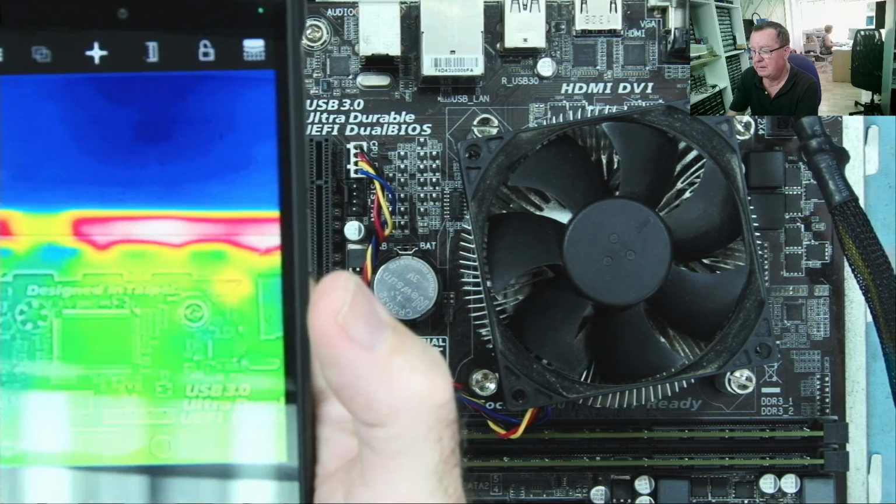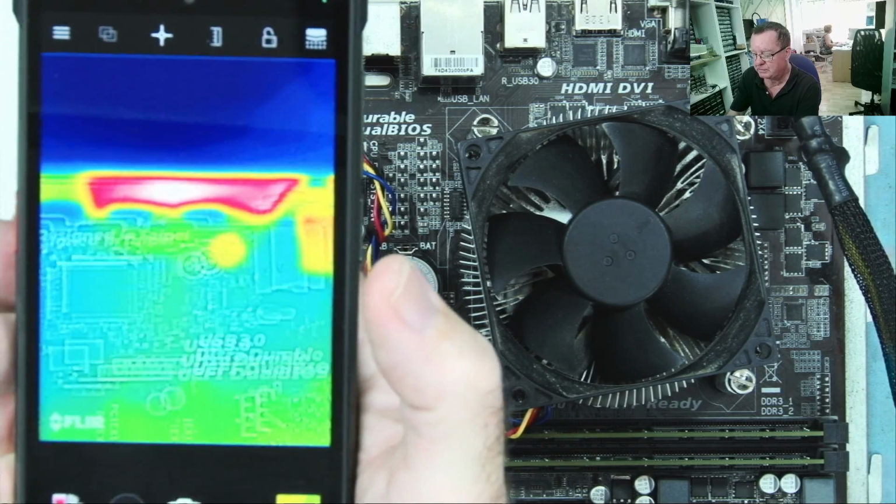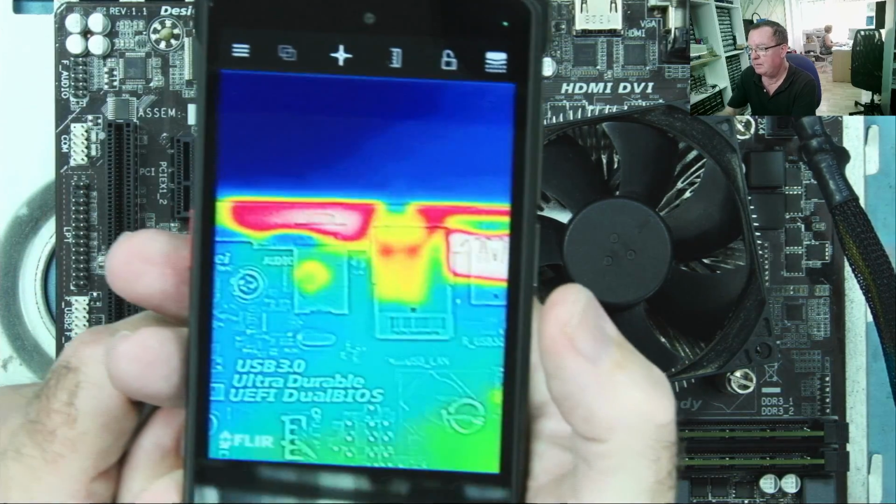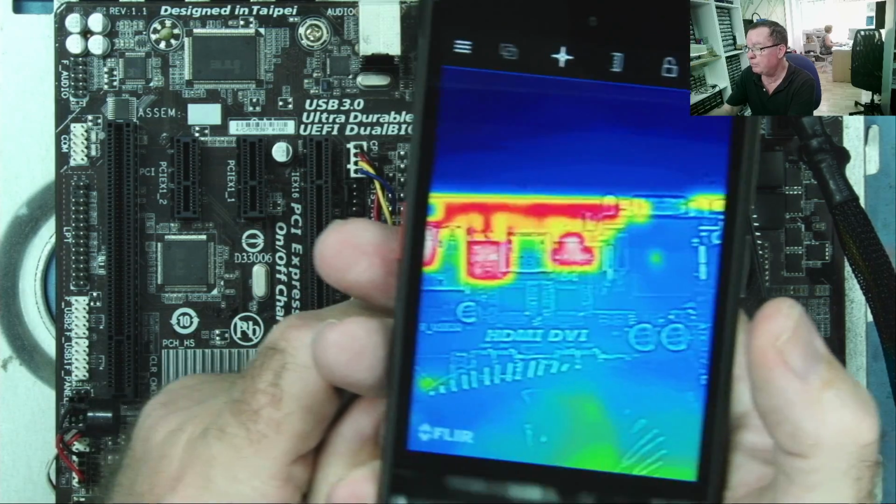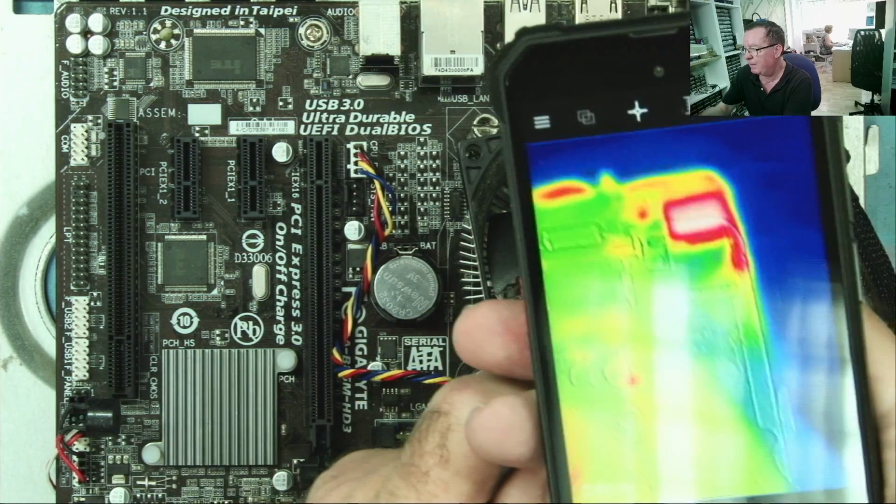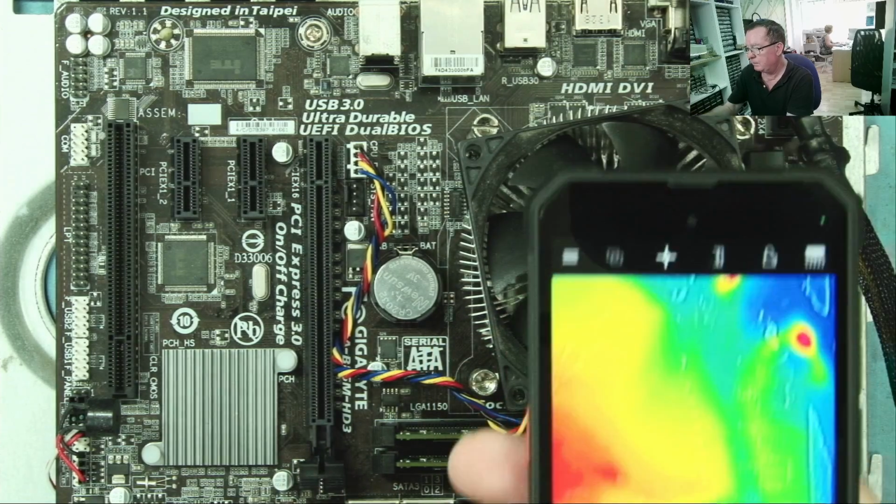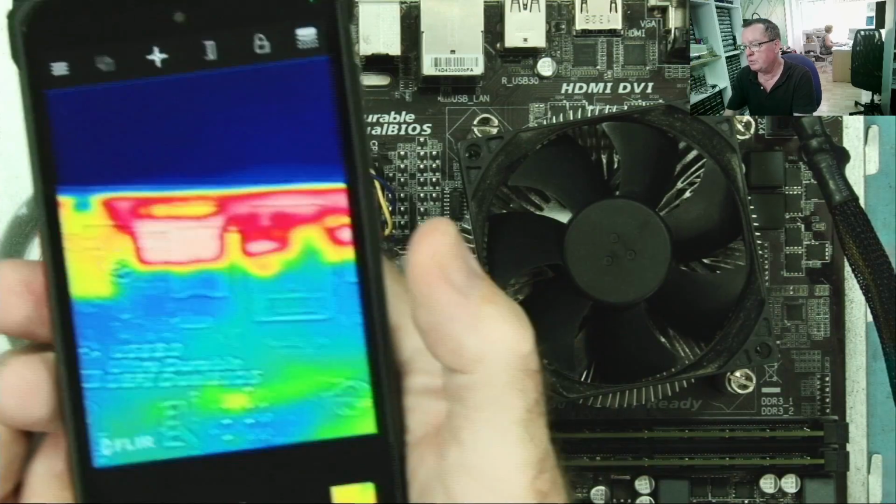Okay, I'll switch the motherboard on and I'll show you some of the various modes we have on here, but I'll also record as well, so because of the reflection from my overhead lights, it's probably going to be easier for you to see the recording. I'll switch the motherboard on now.